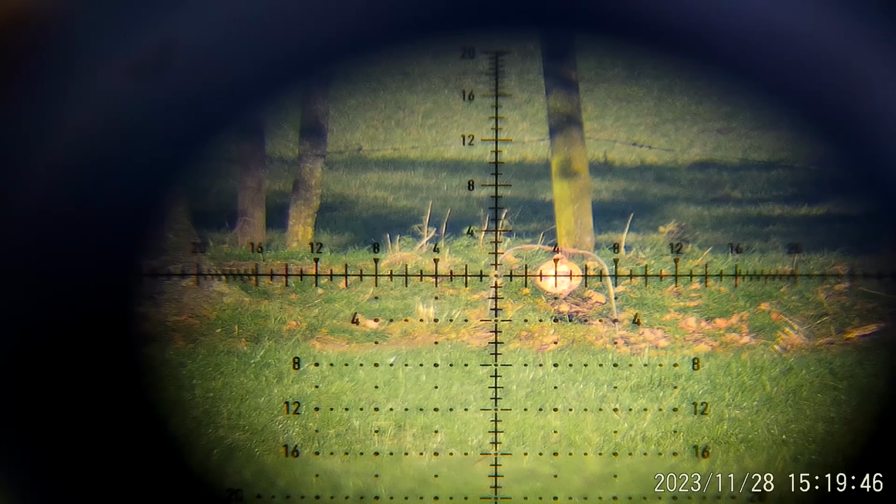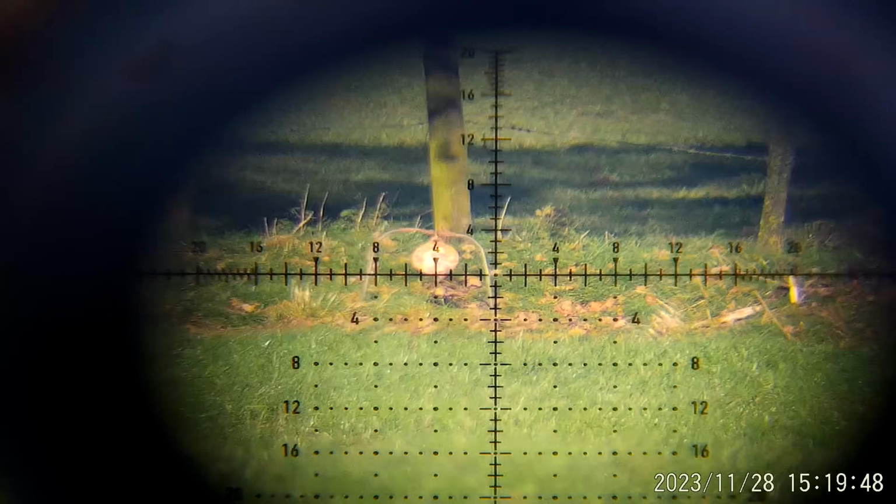So I think, well, that target was 170 metres. It's about a 4-inch steel target. The wind at the moment is actually coming across the field a little bit more than I first thought it was. It's probably about 5-6 mile an hour wind, and it's surprising just how much that will push that bullet over. It pushed it over about 3 to 4 MOA there, which equates to probably getting on for the best part of 8 inches down there. So it's quite surprising just how much it will push that little bullet off course.